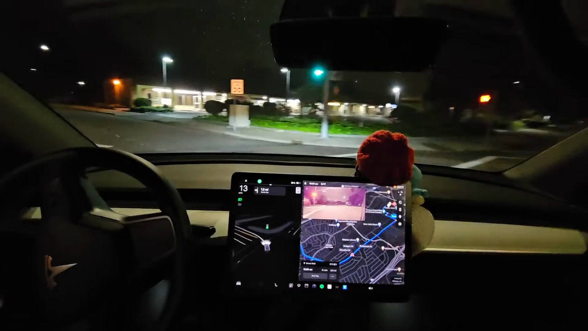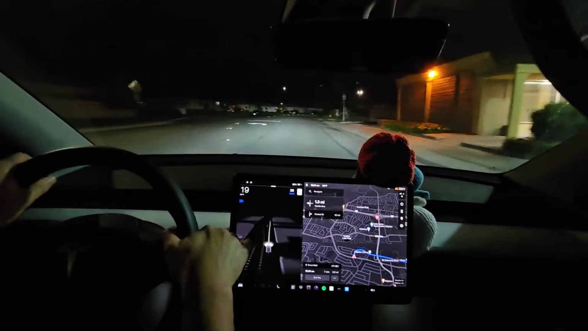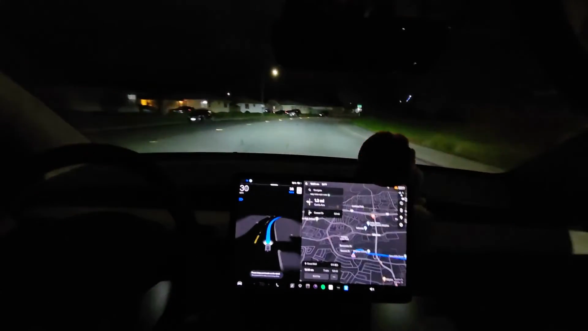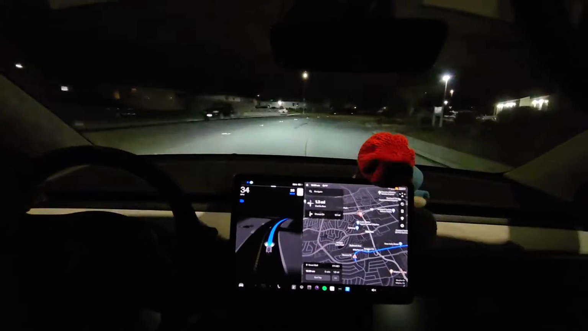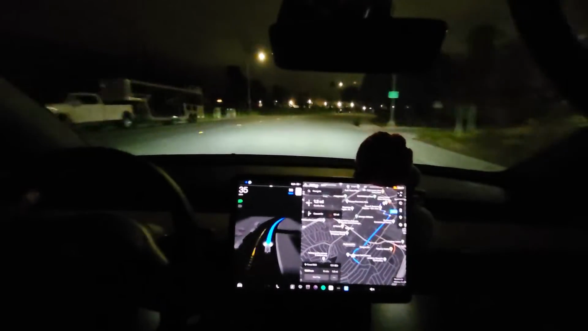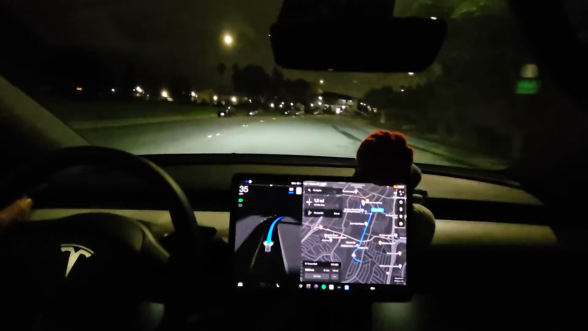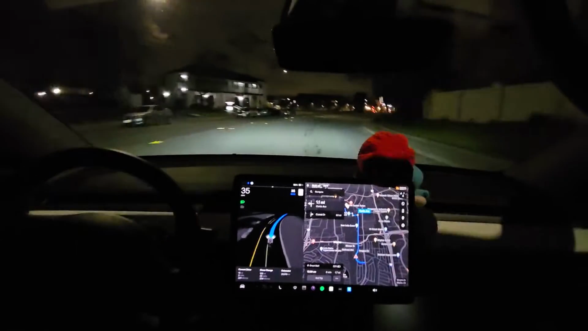I'm gonna push it at the spots where I see it's having issues, see if it's a one-time thing or if it's gonna keep happening. We'll find out. Let me see what it shows here. So we drove 15 miles so far.